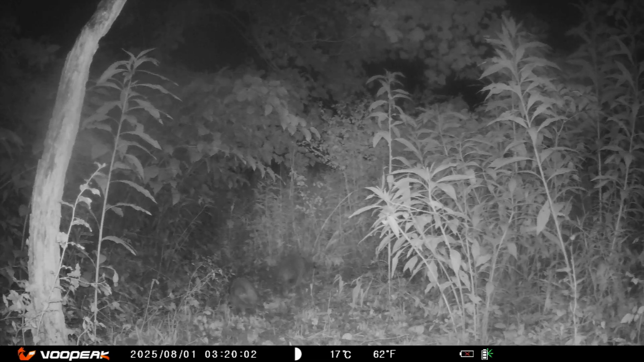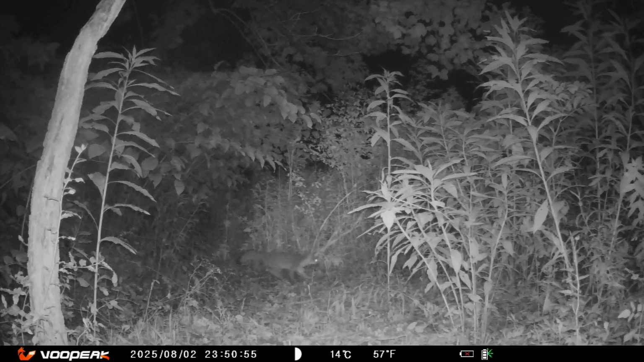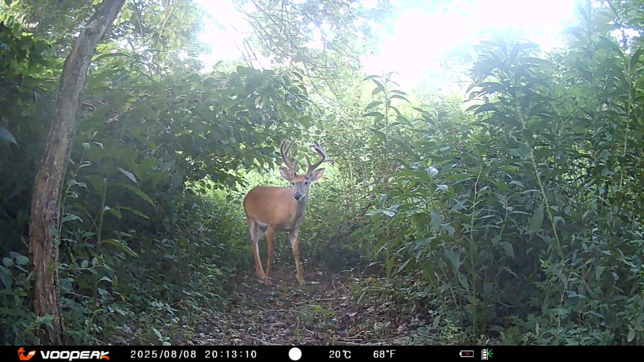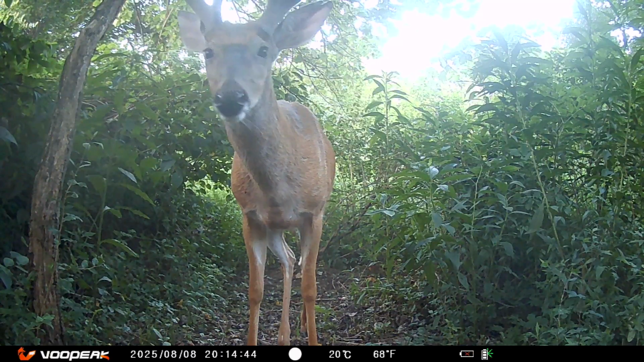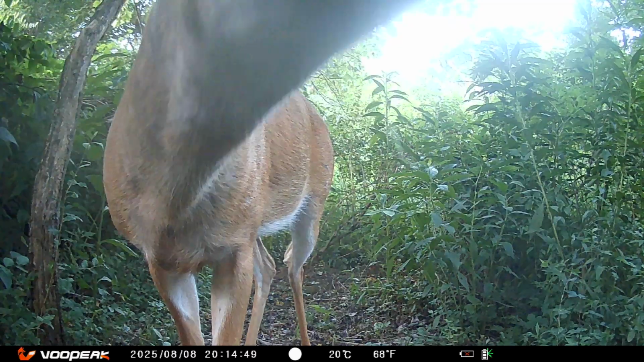Hold on. I think we found an area the fox likes to hang out in and to pass through. Daytime and nighttime. Here he comes again. And there he goes. Off into the weeds. There's the beautiful buck. He stands so proud and tall. He seems like he has not a worry in the world. But I kinda doubt that. Even the big buck has a curiosity about this thing tied to the tree that it passes very often.